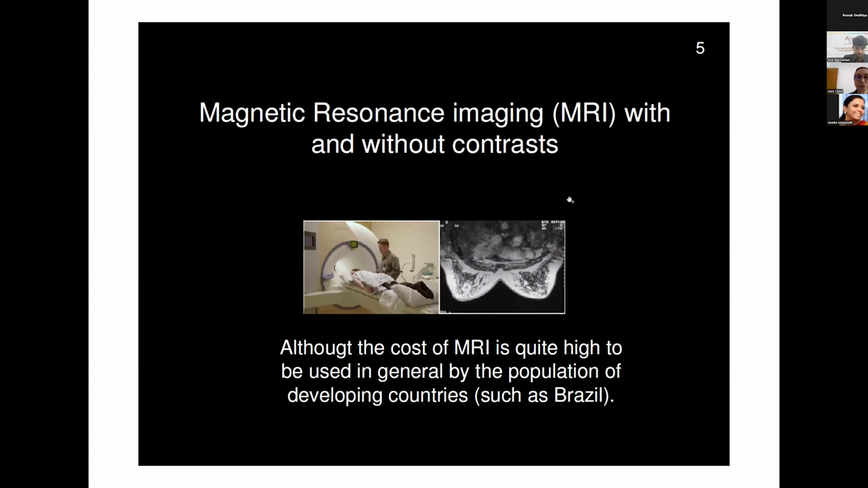You put the person in a magnetic field and see the difference in time for each tissue to enter or go out of resonance with the magnetic field, and so see the difference in behavior of the body.